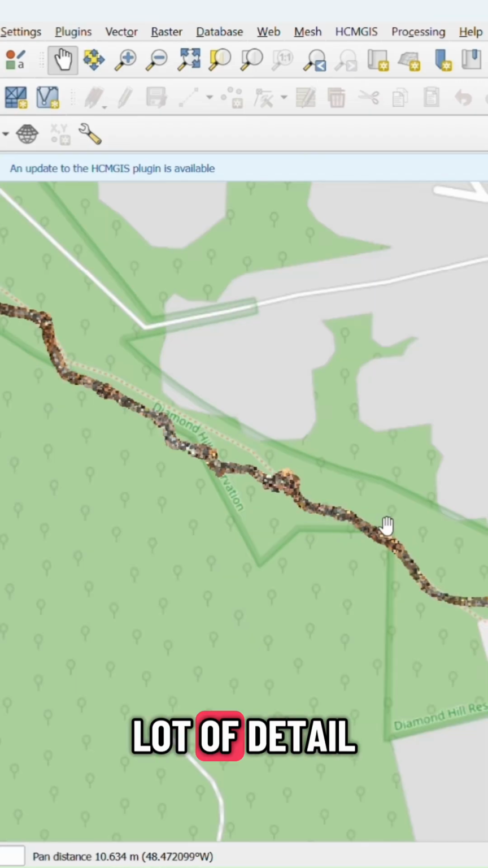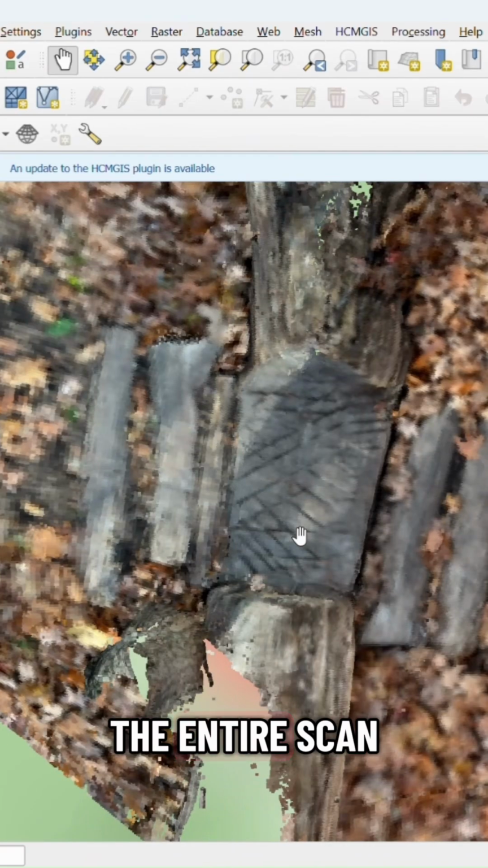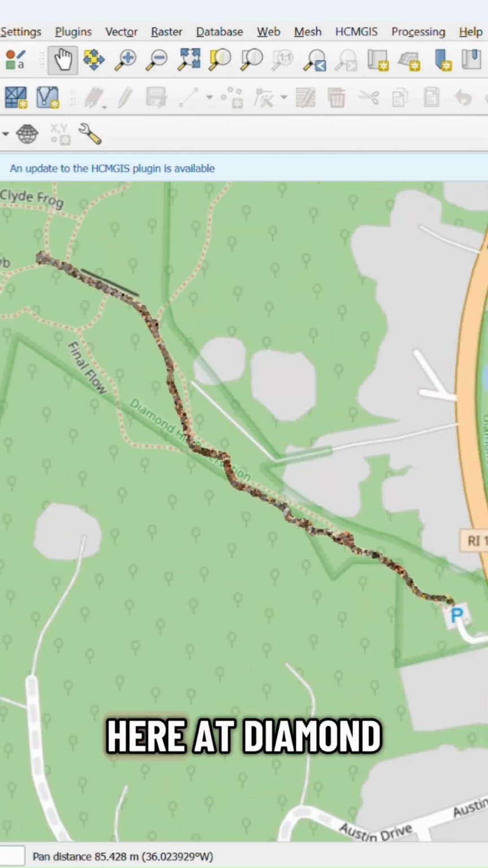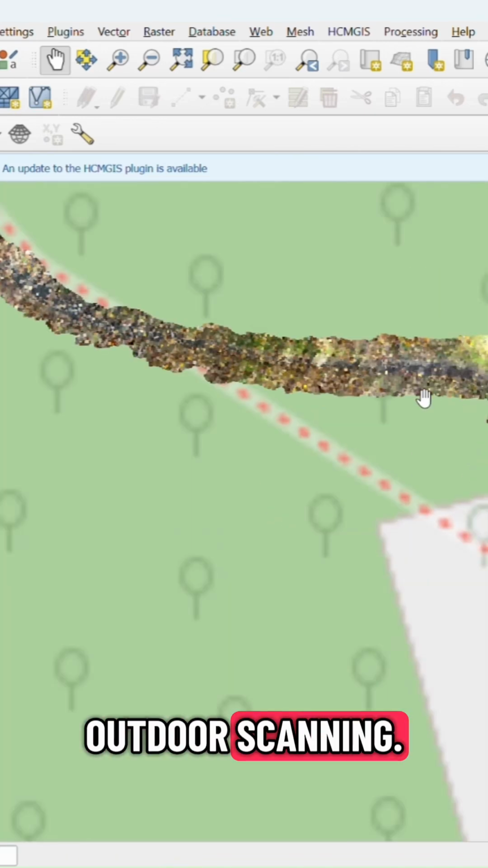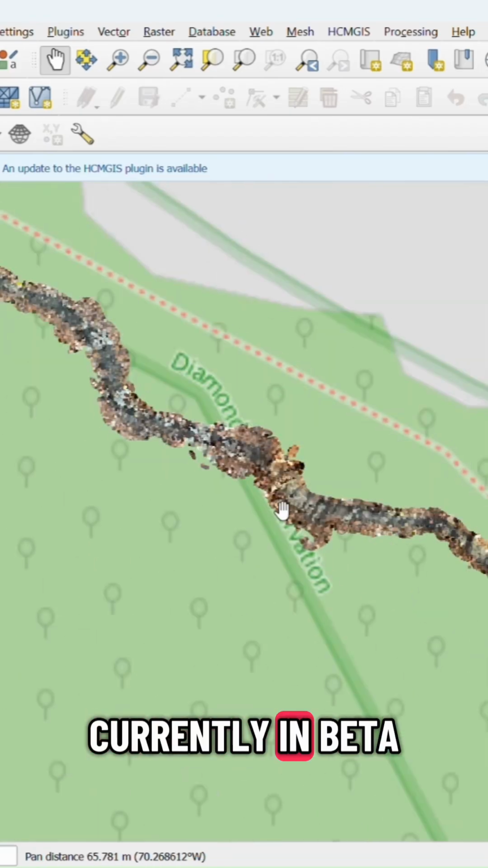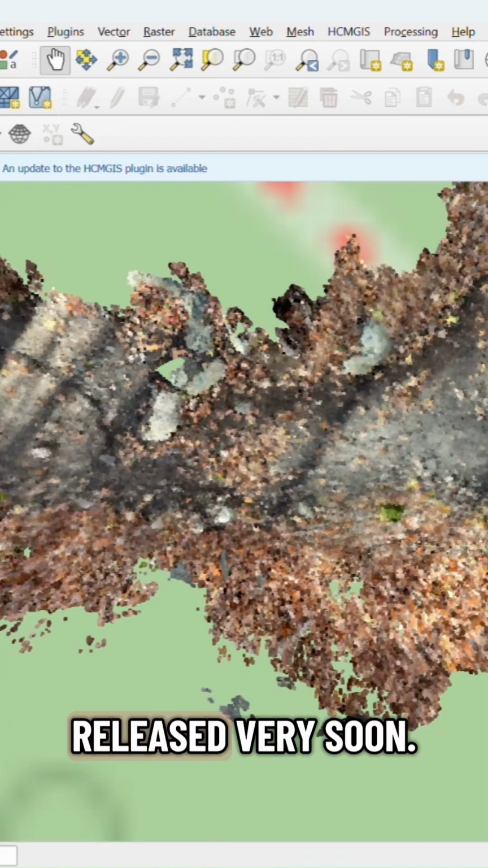We can see we have a lot of detail preserved in this LAS file, and we can zoom out to see where the entire scan fits on the trail network here at Diamond Hill. Overall, I'd consider this a very successful test of a powerful new workflow for large-scale outdoor scanning. This feature is currently in beta, but is expected to be fully released very soon.